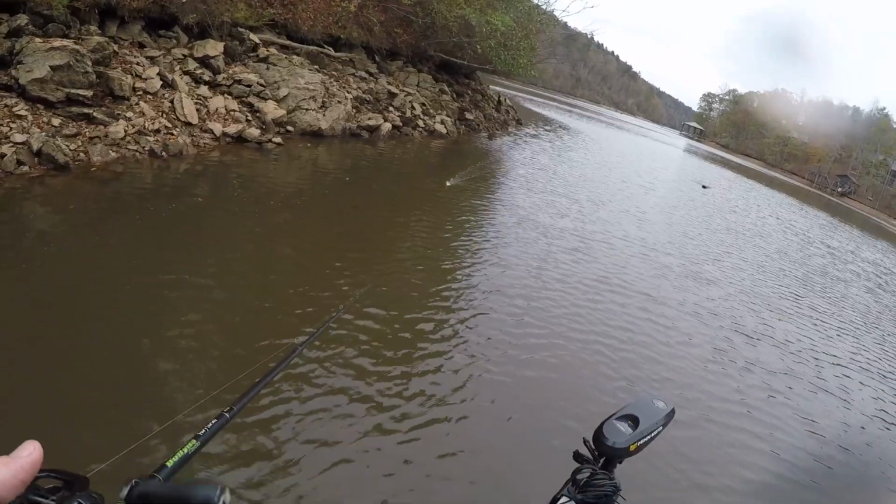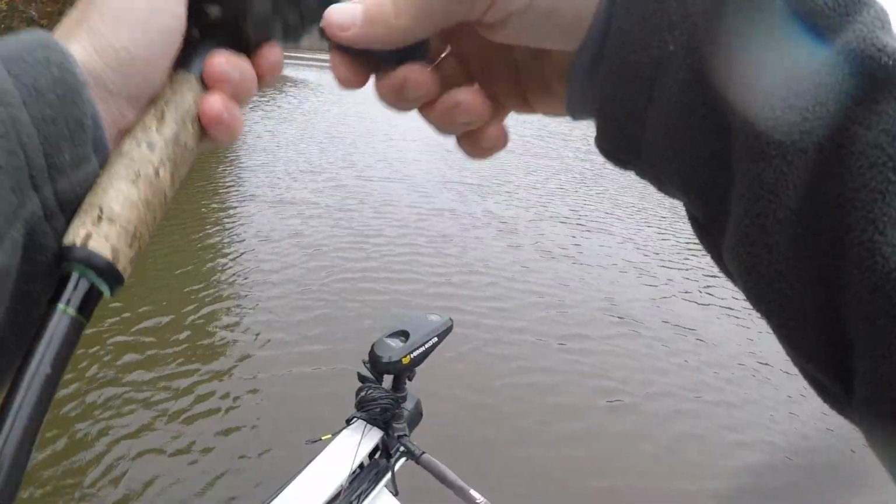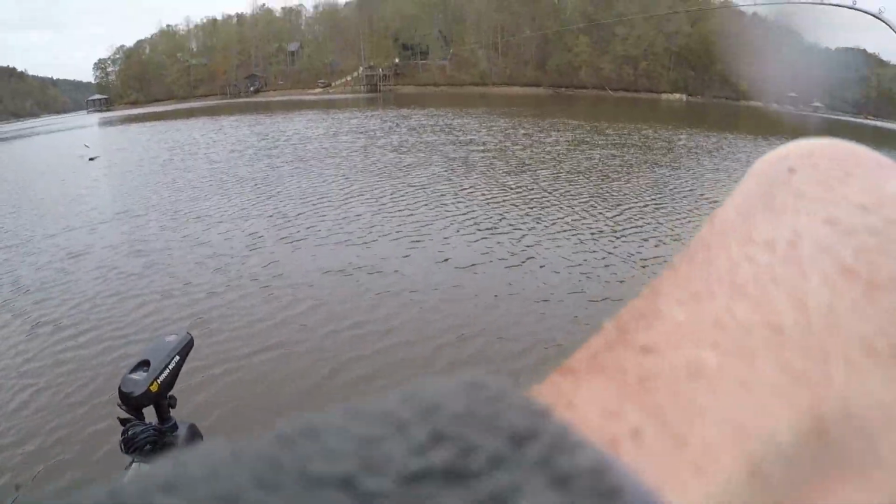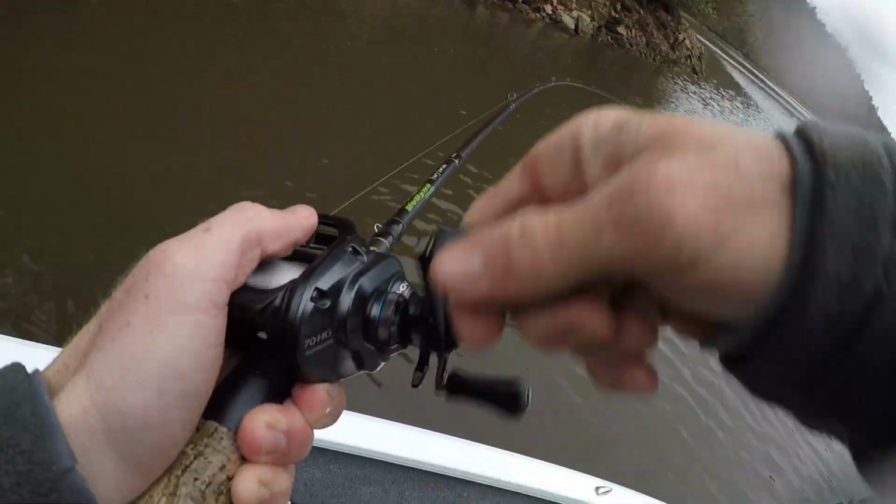Alright, so I got to do a voiceover right here because Austin was listening to music. But he's throwing a buzzbait down the bank, and if you look up there, there's a log. And I'm actually going to replay this right here because a fish jumped over it. So I'm going to hit replay real quick.